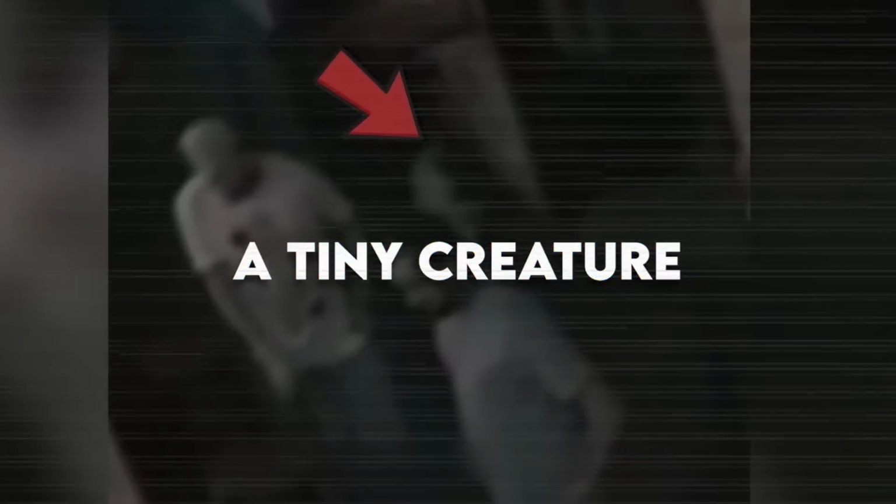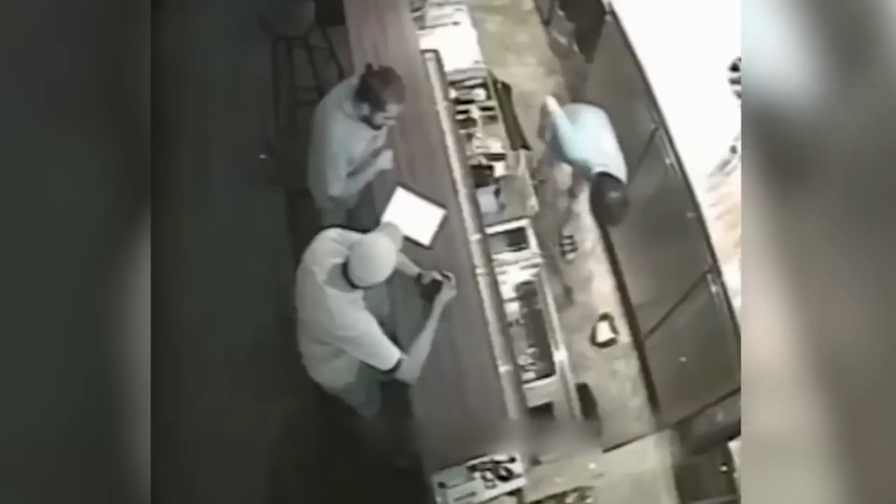A tiny creature. It might look like a usual video from a nightclub, but wait till you see a tiny creature appearing on your screen and then disappearing in a millisecond. What's even weirder here is that not a single person realized the presence of the creepy thing. Is it that the creature was only visible on the camera and not to the naked eye? And what kind of creature is that exactly? Let me know if you have any insights.